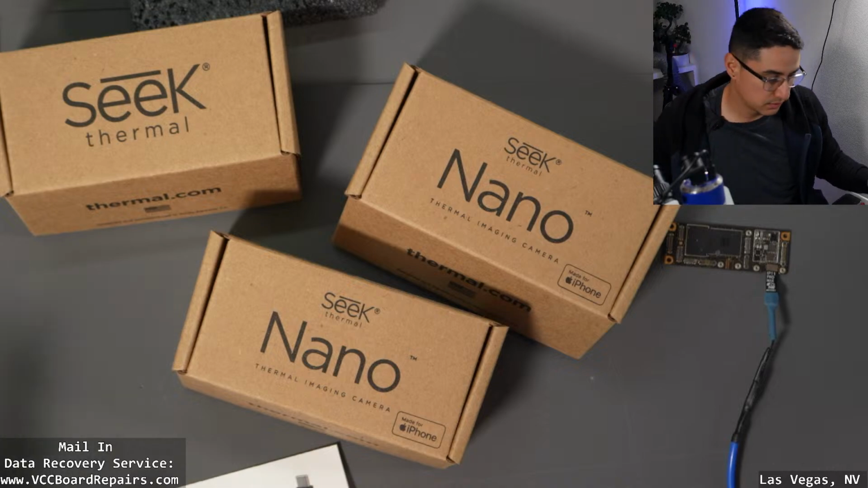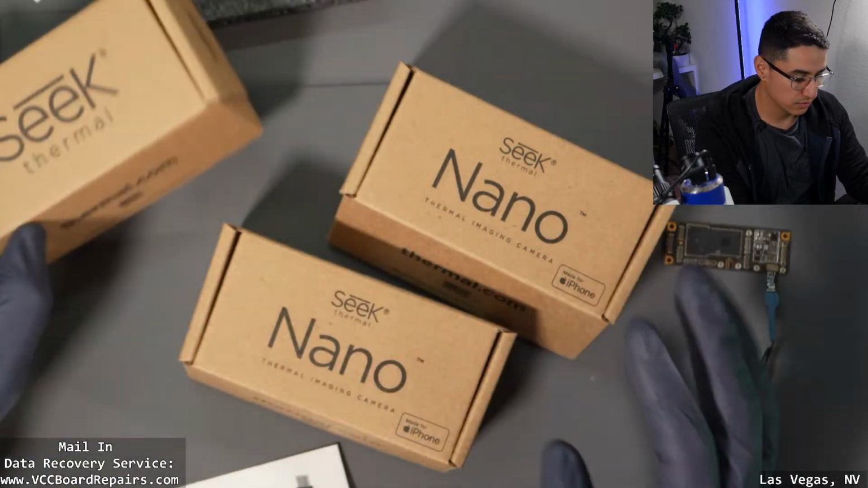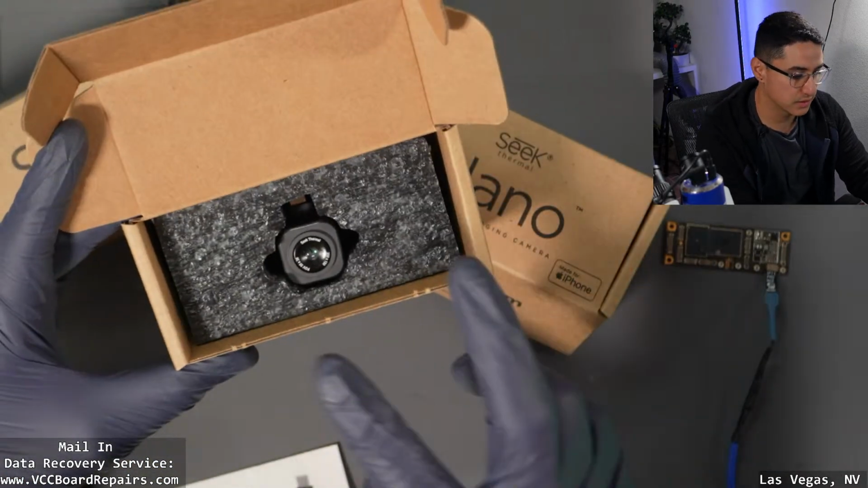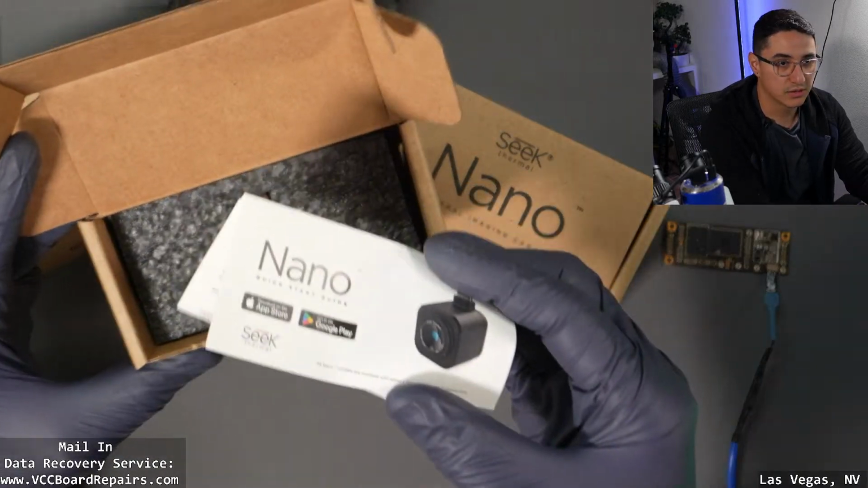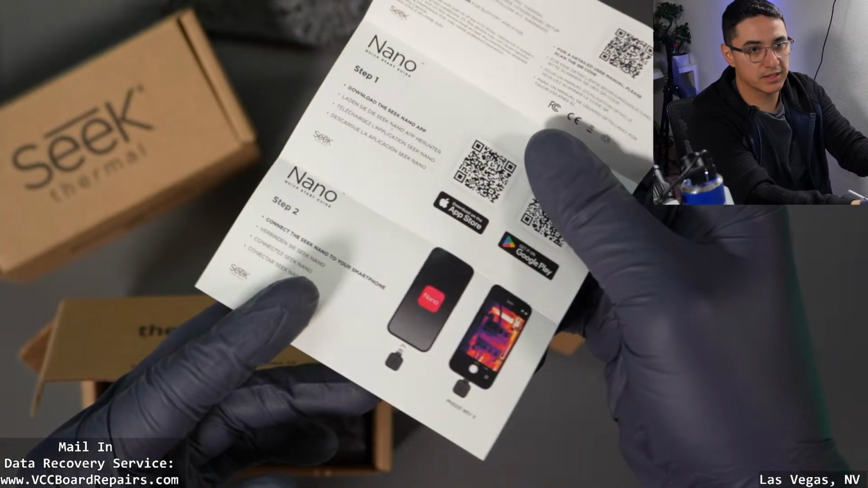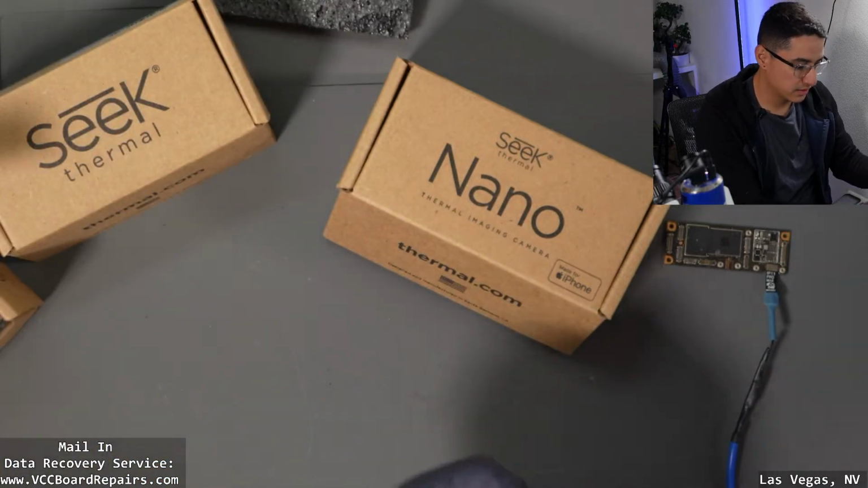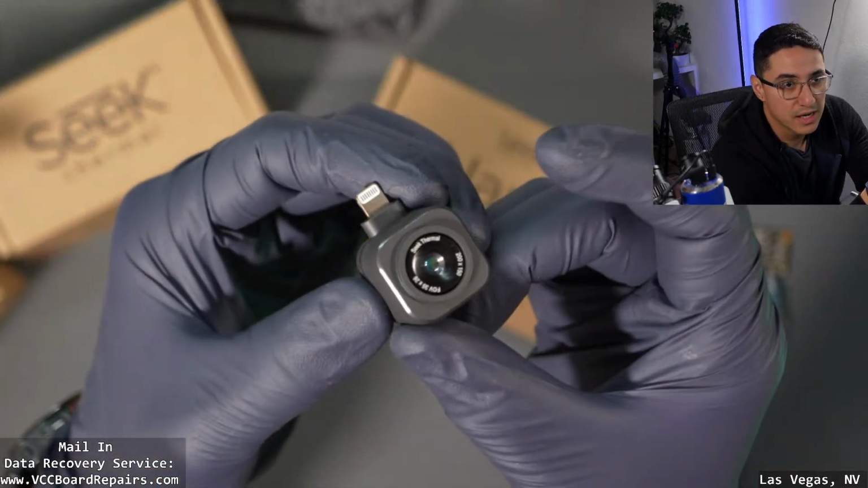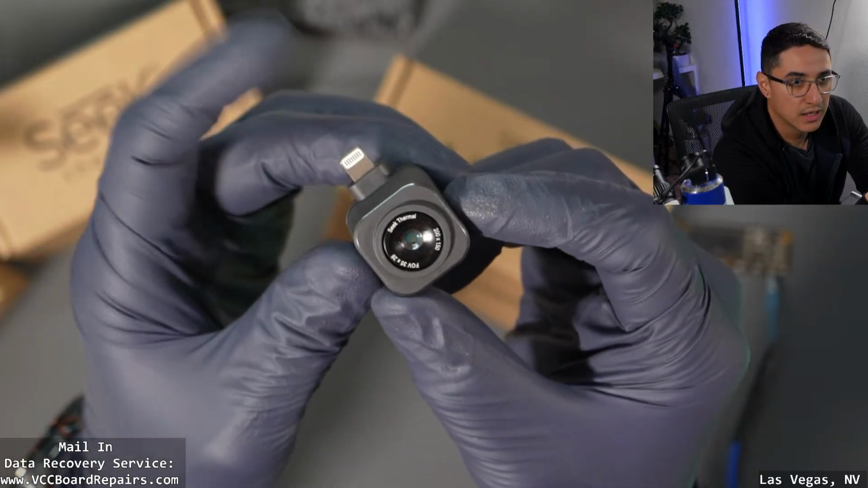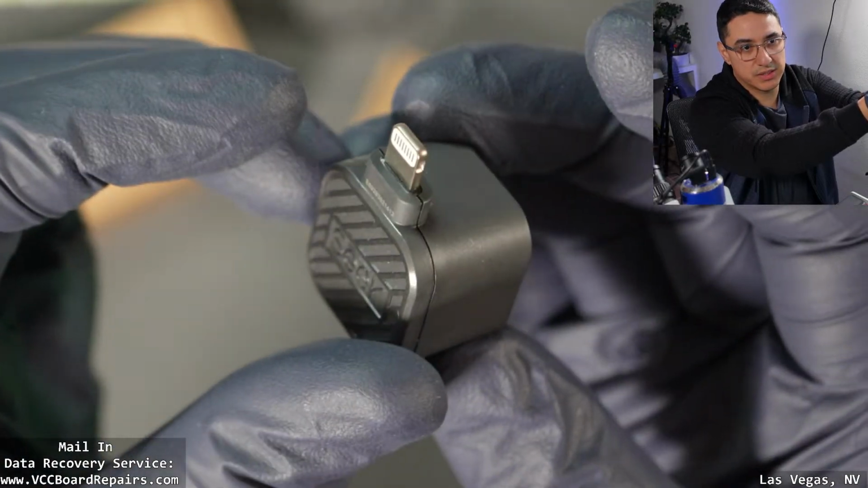So now let's look at these Nanos and also the macro lens. We have all that here. Inside the box is pretty simple. It's just the foam to hold the camera. There's a little user manual, which basically all it tells you is to get the app. Now it does use a different app than the Compact, so just keep that in mind. And then inside, this is all you need. They do make Lightning and USB-C versions, so whatever device you're using, you could plug into it. The shape and the size doesn't really matter to me, but this is the size of it.